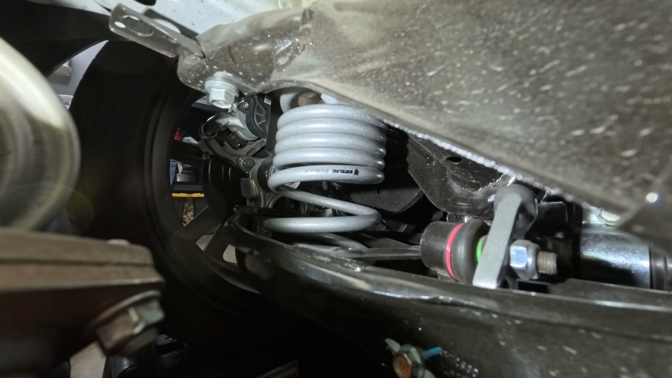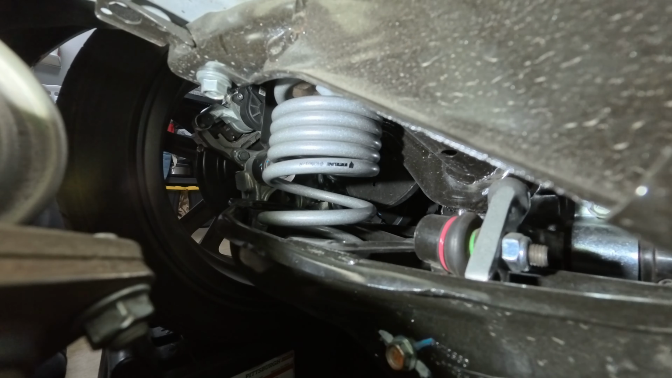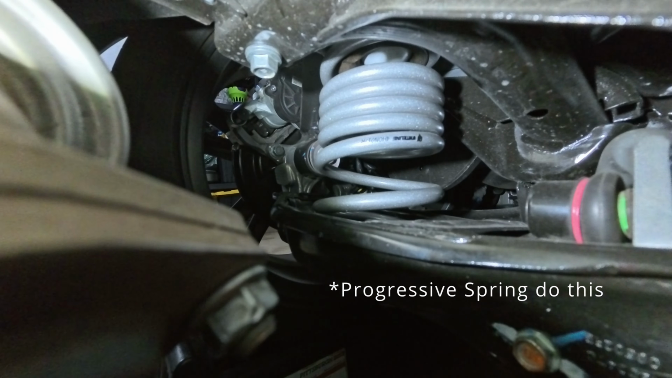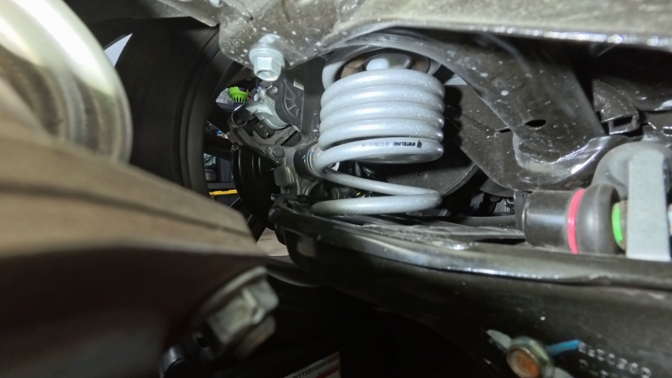All right, so we're underneath the car. Sorry, I didn't want to take off the wheel. I don't want to jack it up and do all that. It's much easier to put it on these ramps here. So this is how they sit, and this is how they look. It is common for these to look like this. Okay, but the car feels really, really planted. Feels really good. I haven't had any issues, like I said.